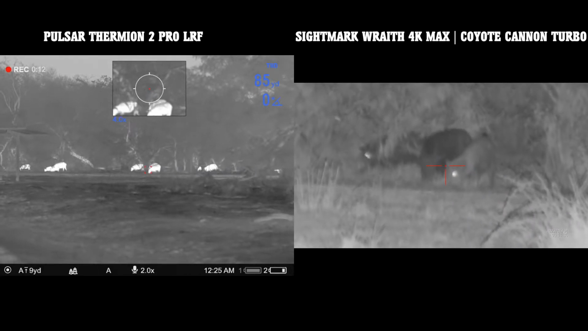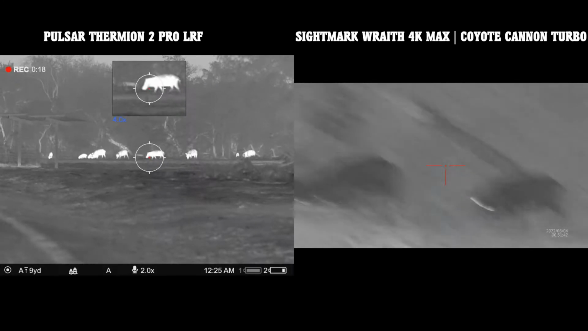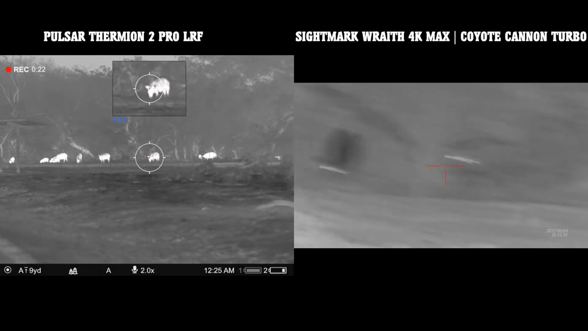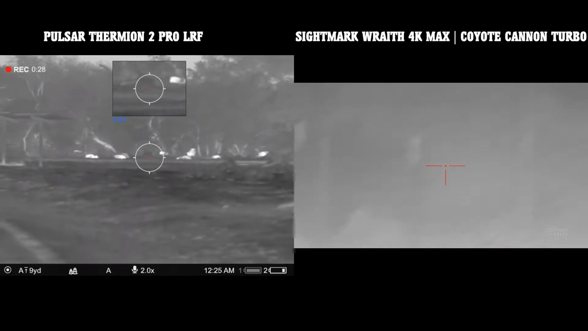We cruise around a little bit more, and we come up on this sounder. There's, I don't know, maybe 10 or 12 pigs. There's a bunch of little piglets in the group, but as a total, there's some good sized ones. So we were like, heck with it. We're at like 85 yards. He used his LRF with the Thermion and ranged them at 85. So we just shot out of the buggy.